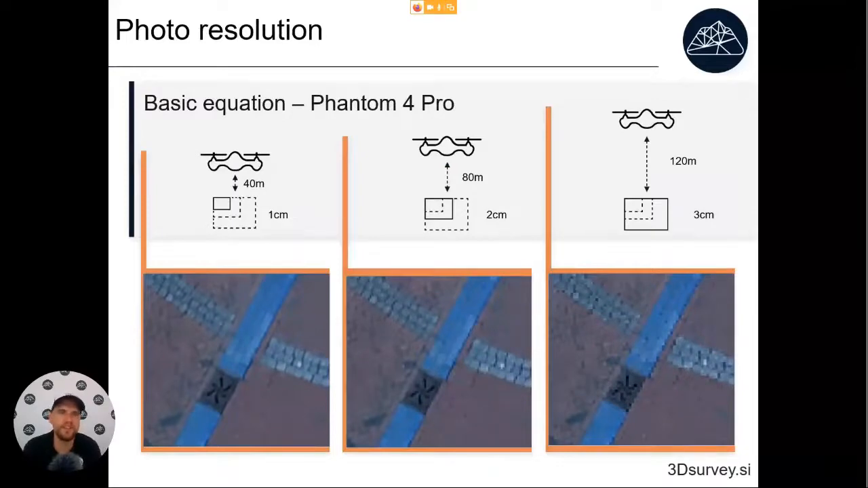Even when we started, we tested all various different flying heights. Here I have an example of a photo recorded with DJI Phantom 4 Pro at 40 meters, at 80 meters, and at 120 meters. We think that flying the drone at 80 meters high will give you the best ratio between the photo size, the result size, and the quality of the data.